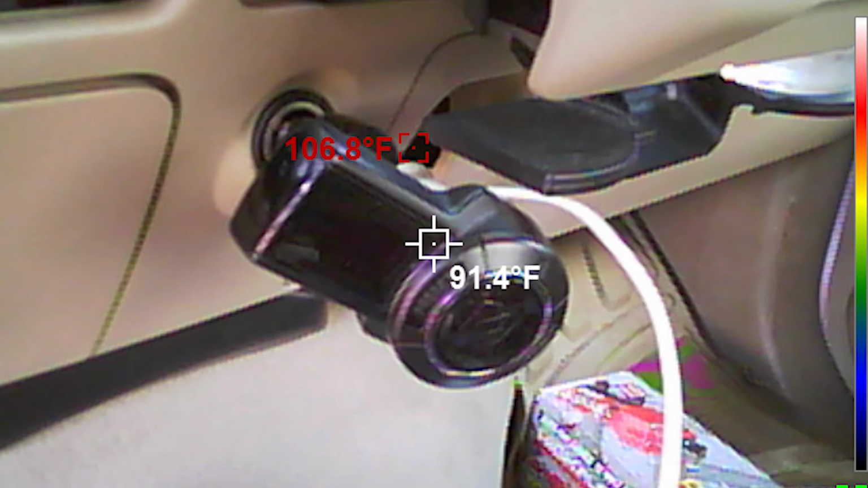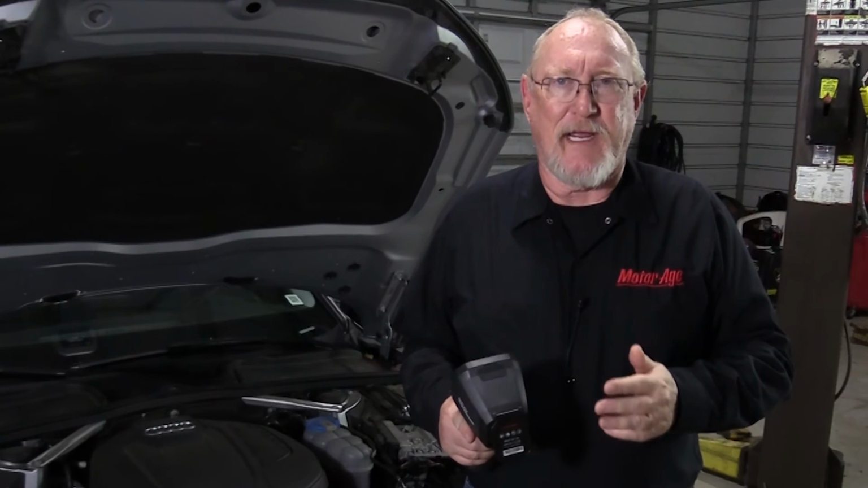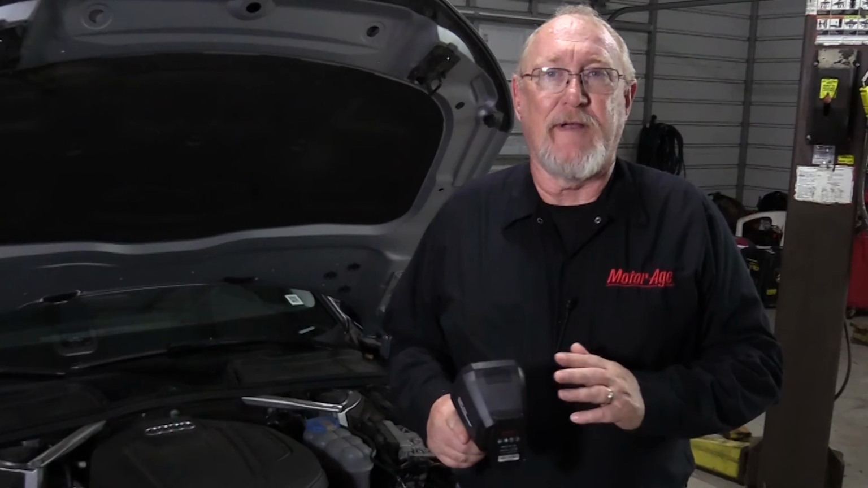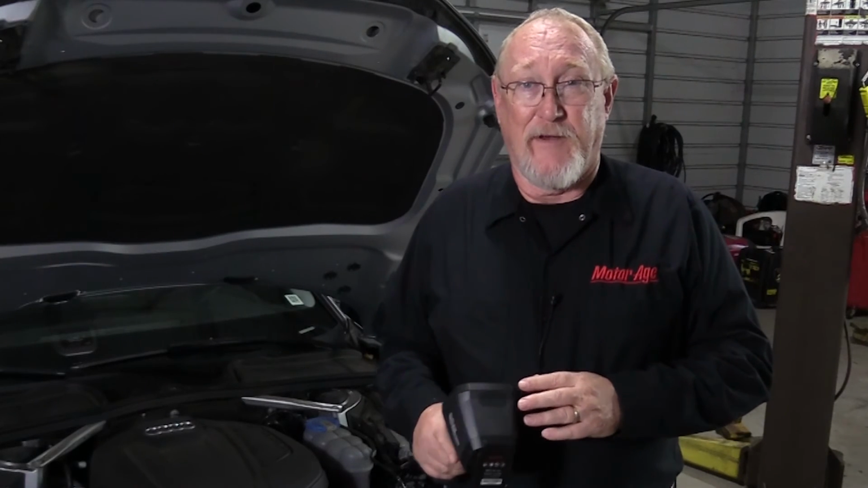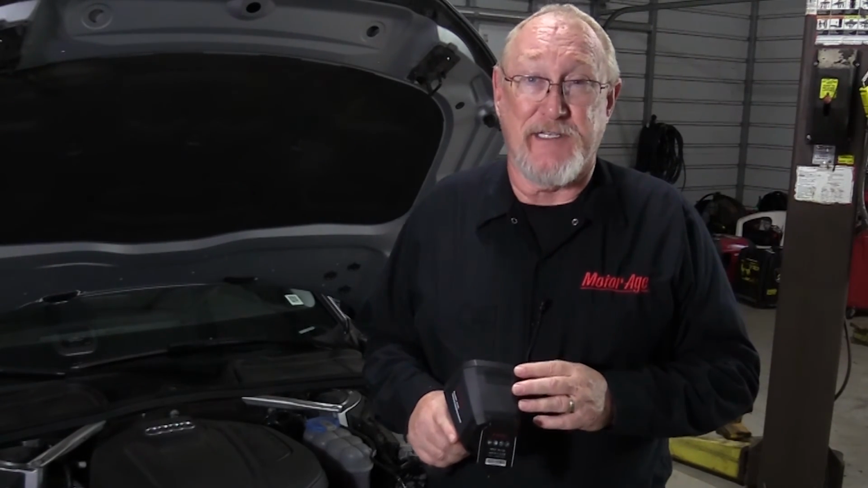Once we have the circuit identified, the camera can be used to inspect the components in that circuit. The heat radiated by one that is still on will be easy to spot. Here's a tip for making that parasitic drain even easier to find. Allow the vehicle to sit overnight so that everything on the car can reach ambient temperature. With everything else cool, that one hot spot will be much easier to see.